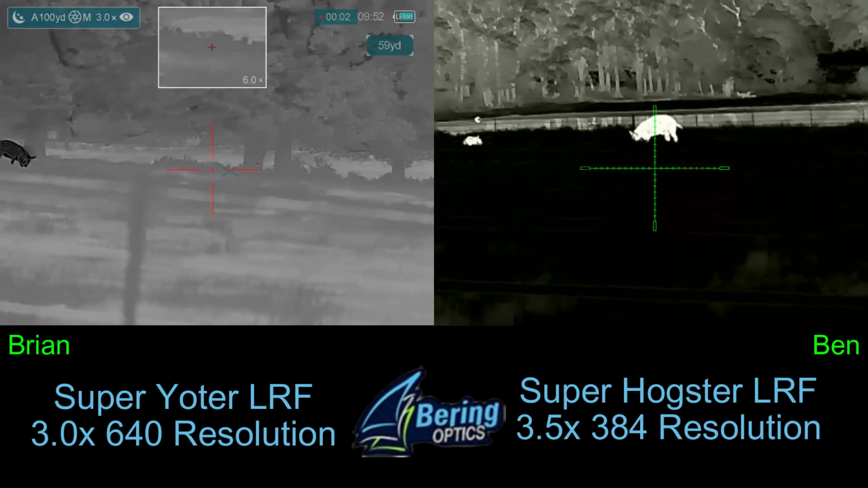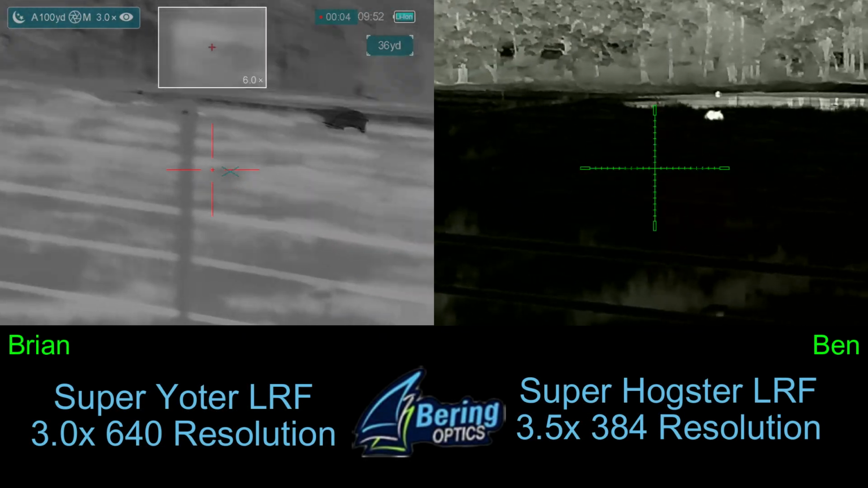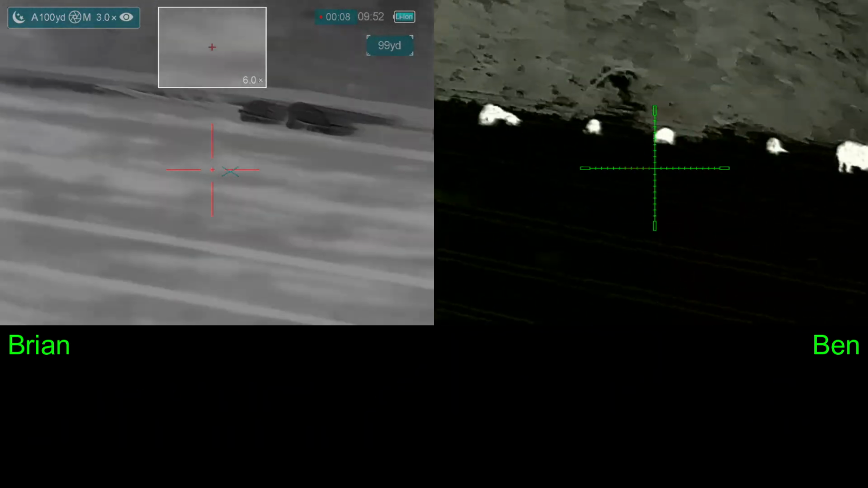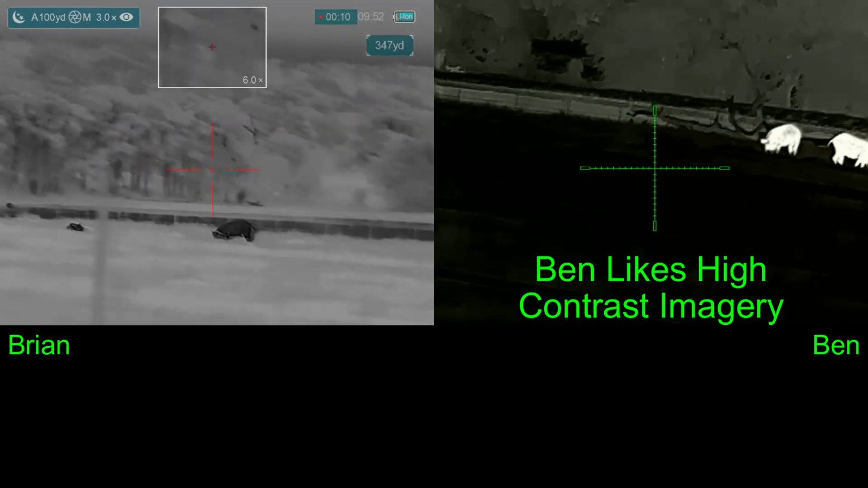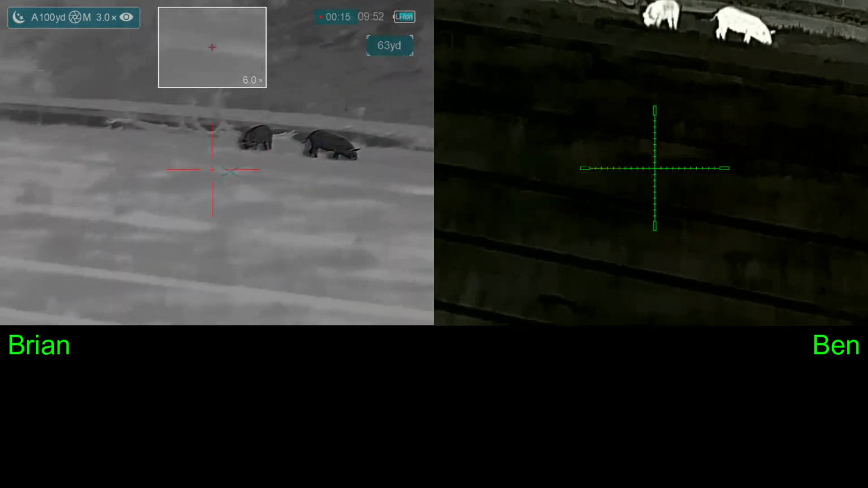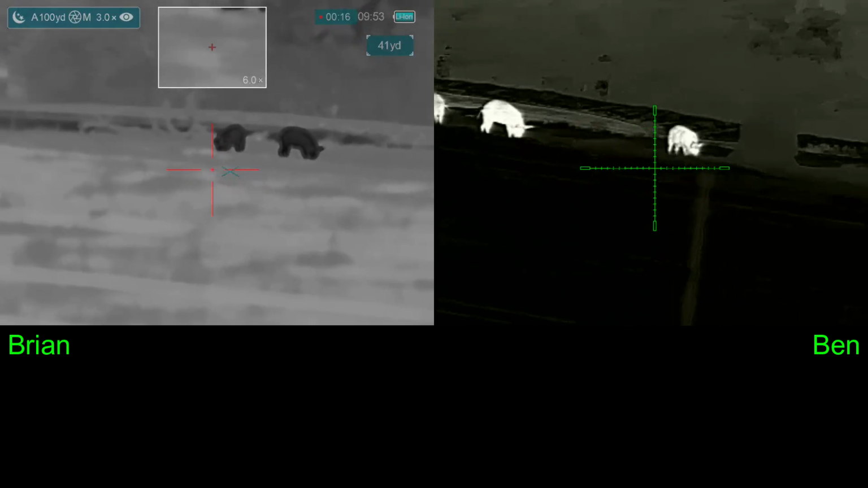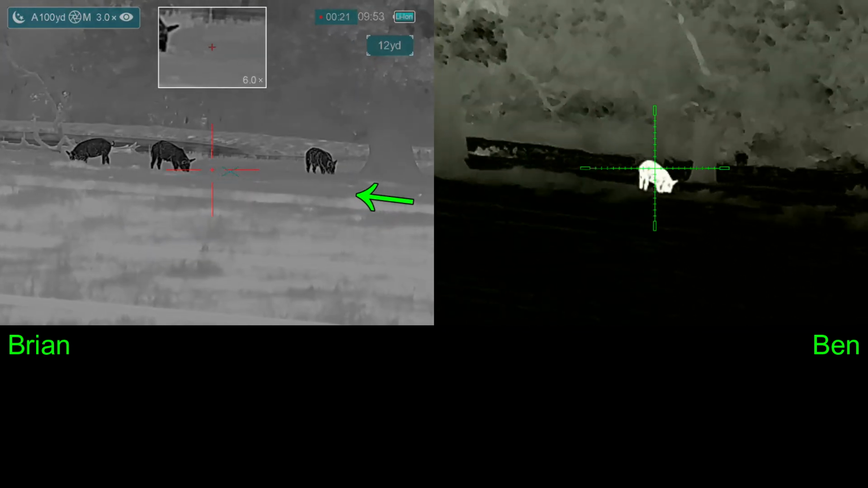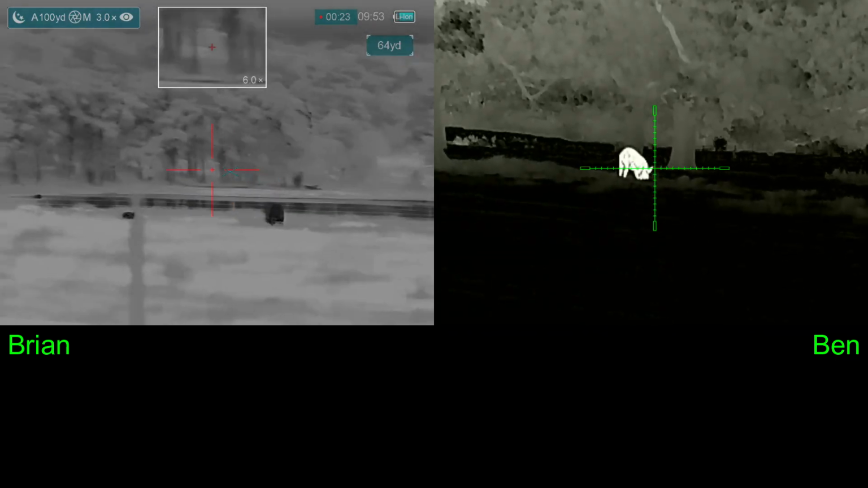Here we've moved up to that first fence and we're looking at the second fence. You want to be shooting over that other fence. Okay. That's important. Above it. So I want to avoid that wire. Are you sure you're above it? Yeah.